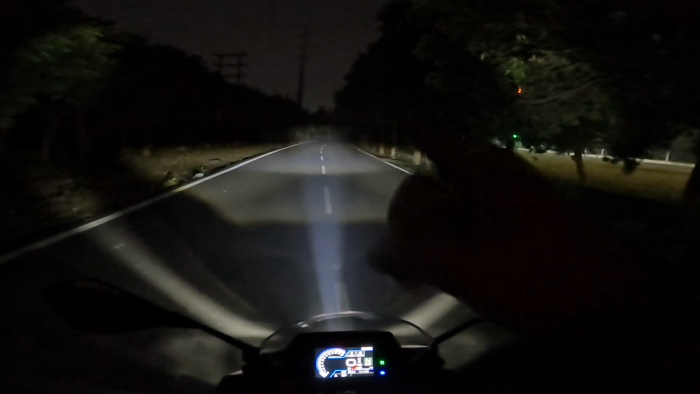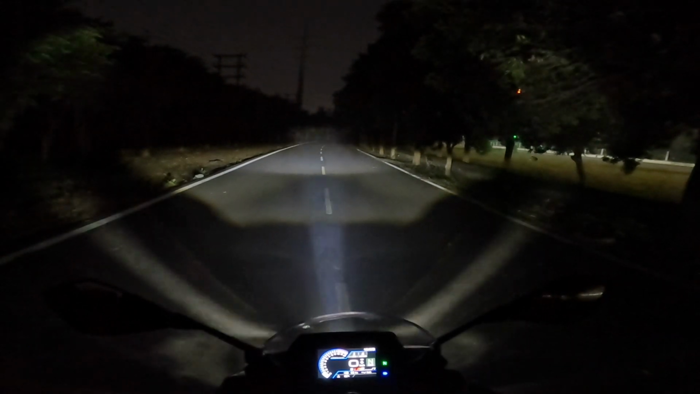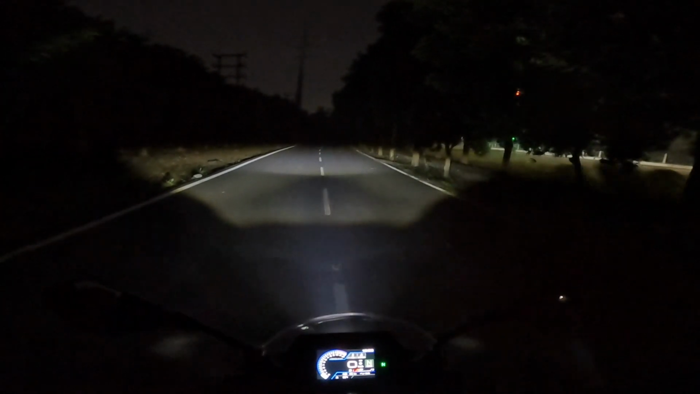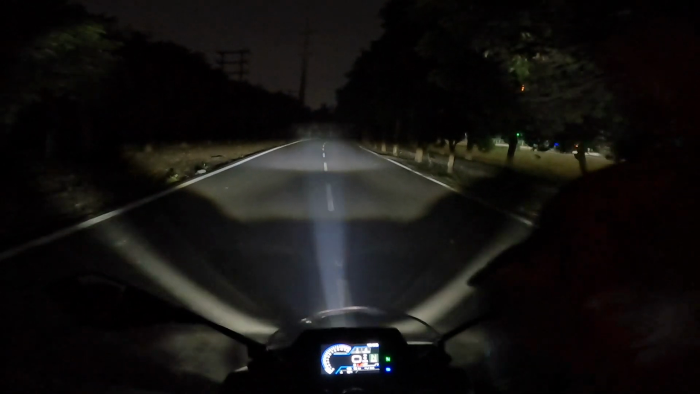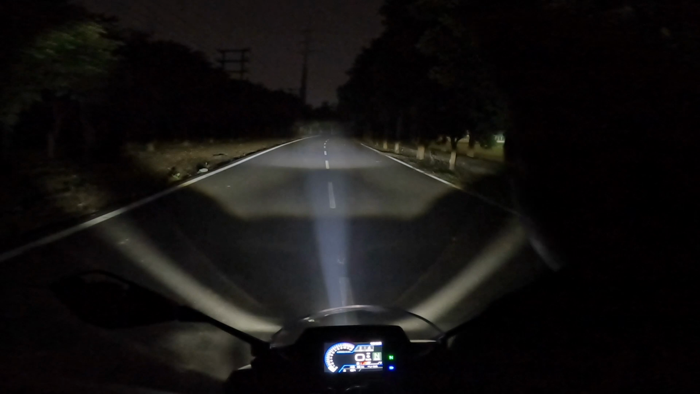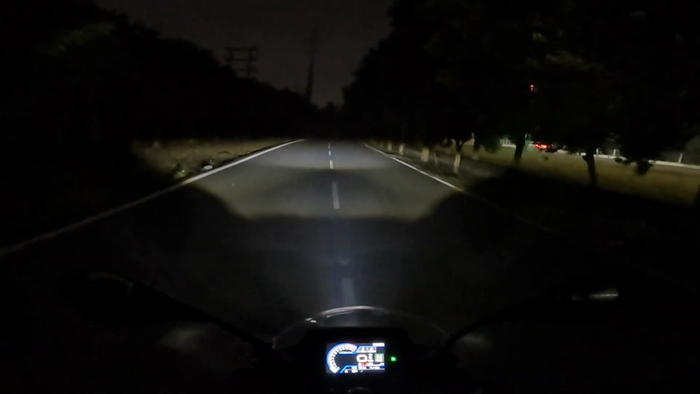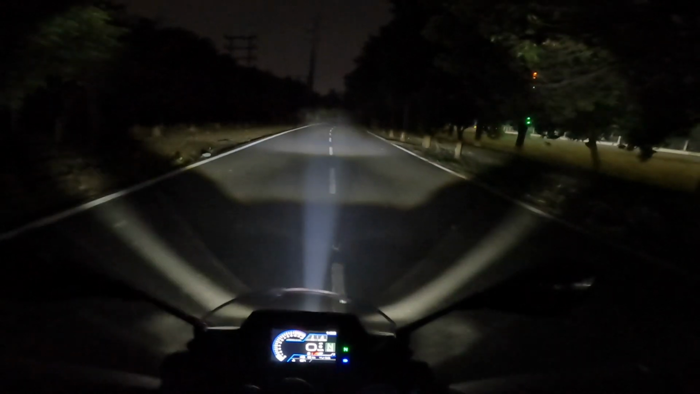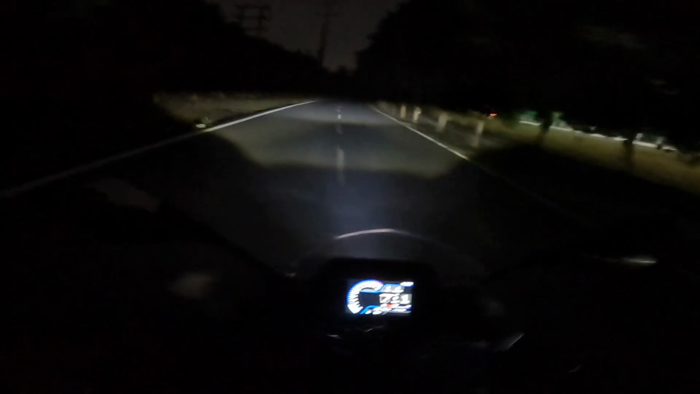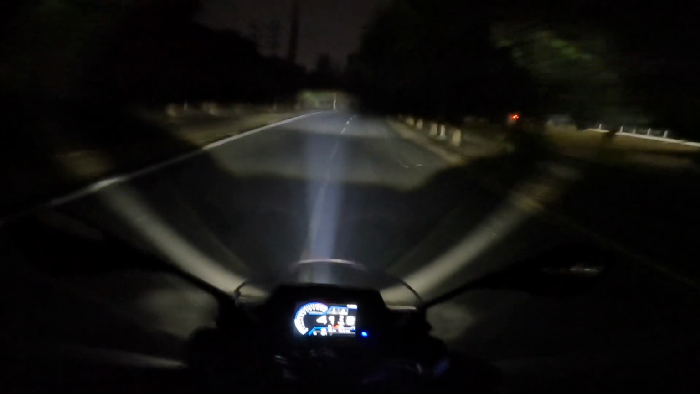So I can see the road ahead. Back there, the high beam was only lighting up the trees. It was not lighting any part of the road. However, that basically means I will be lowering it by just a bit, and then it would be perfect for all kinds of gradients. Yes, it needs to be adjusted. It is way too high right now.